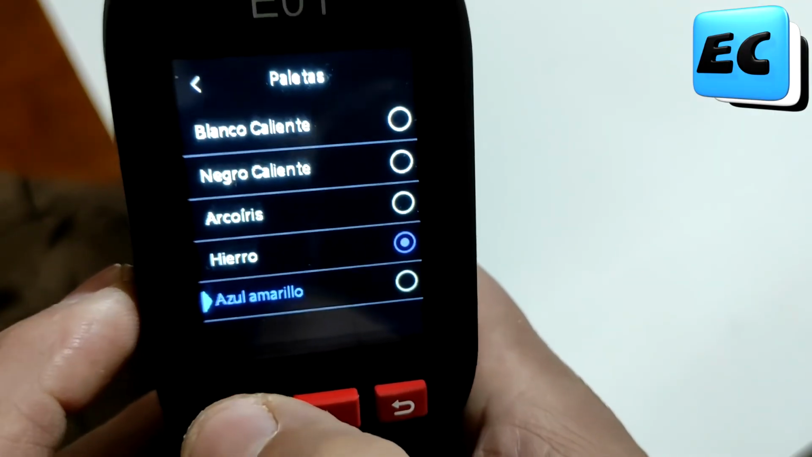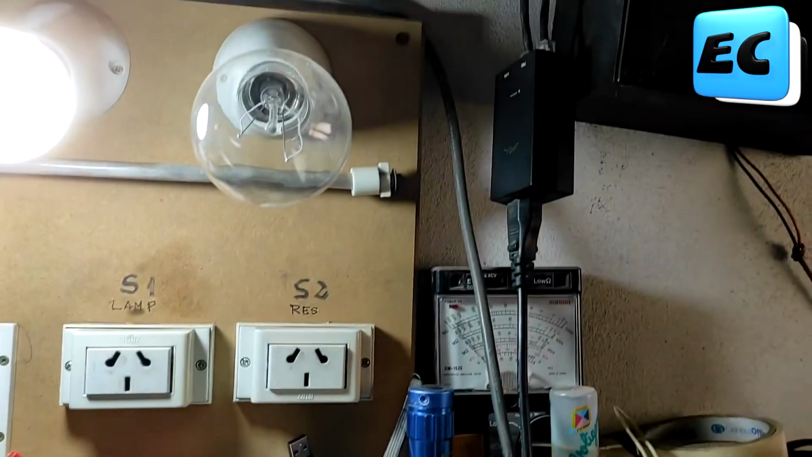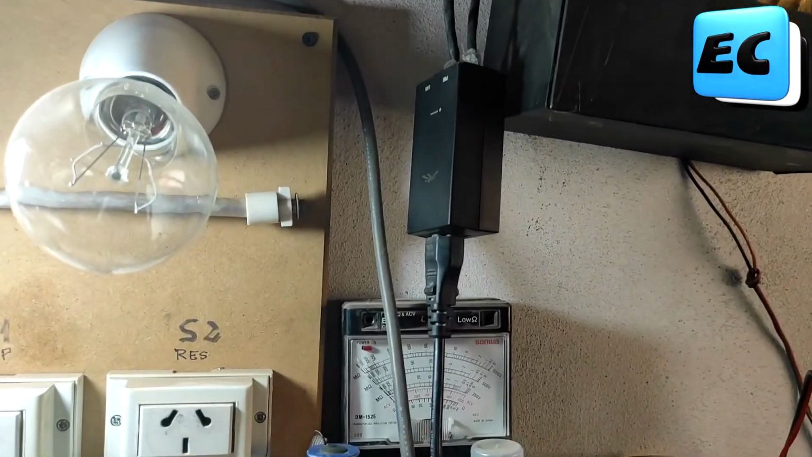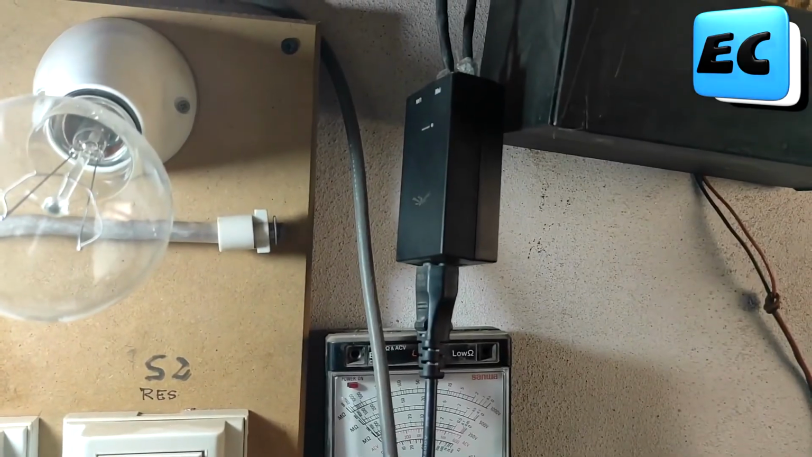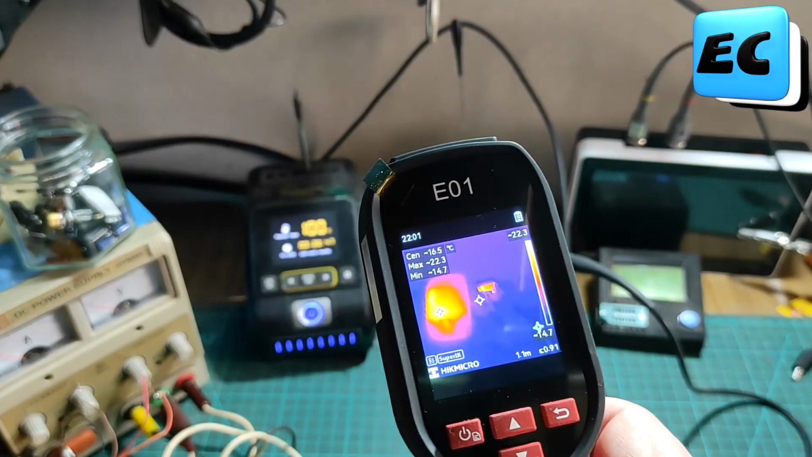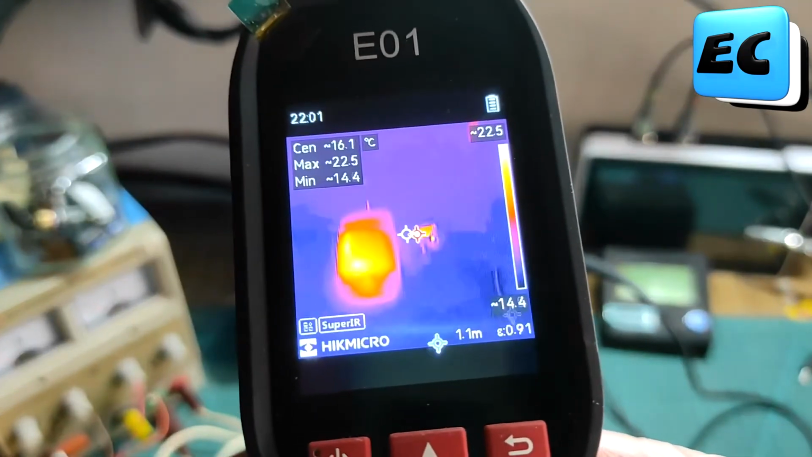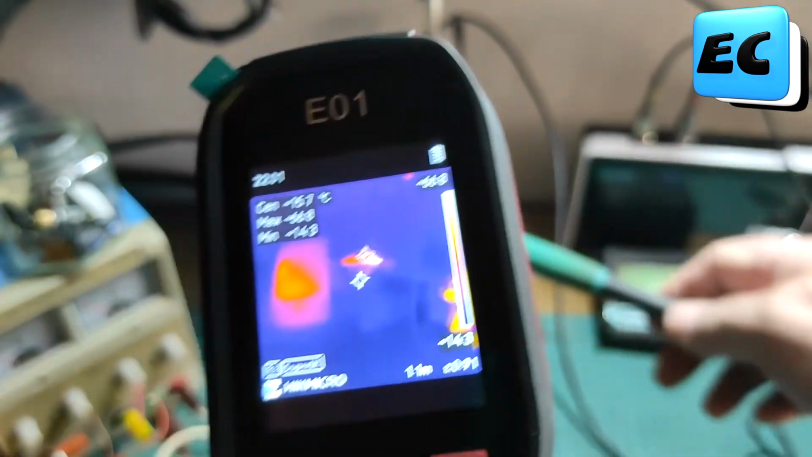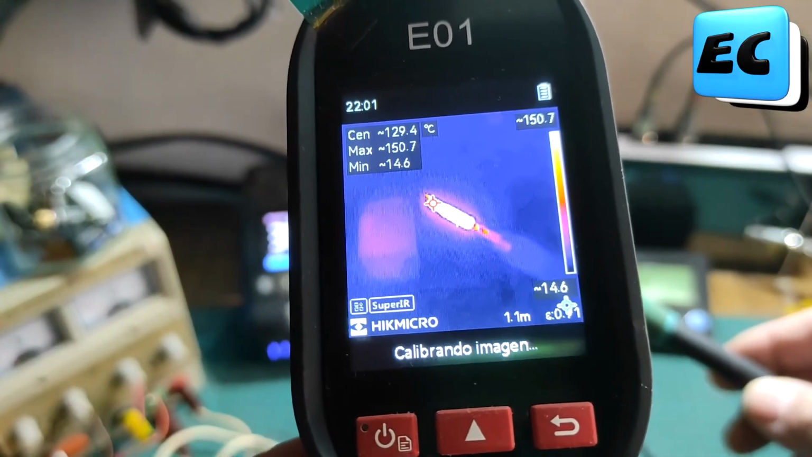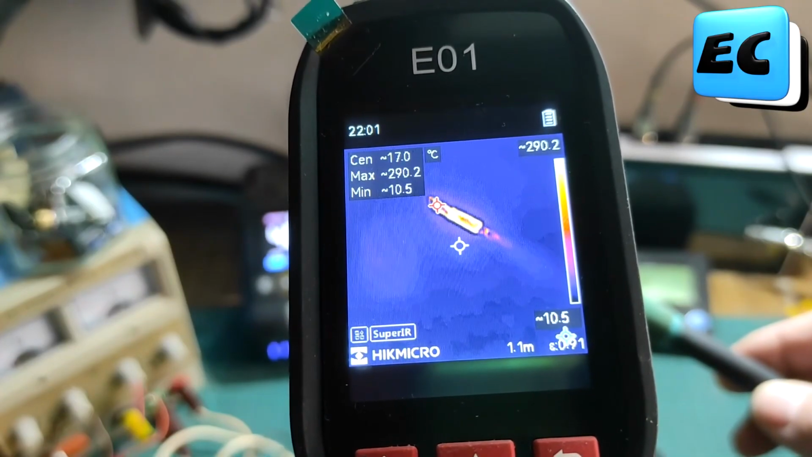This camera is specially designed for electrical work. Let's test it here on my workbench. I don't have a very sophisticated panel, but we're going to test it and clearly see the hot spots on the workbench, especially where the soldering station is. And look, on the screen we can see the points with the highest temperature. We can also see the lowest temperature points, and there's also a spot where we're aiming. This camera also has a laser for aiming, right at the spot where we want to measure. That laser is activated with the front trigger.